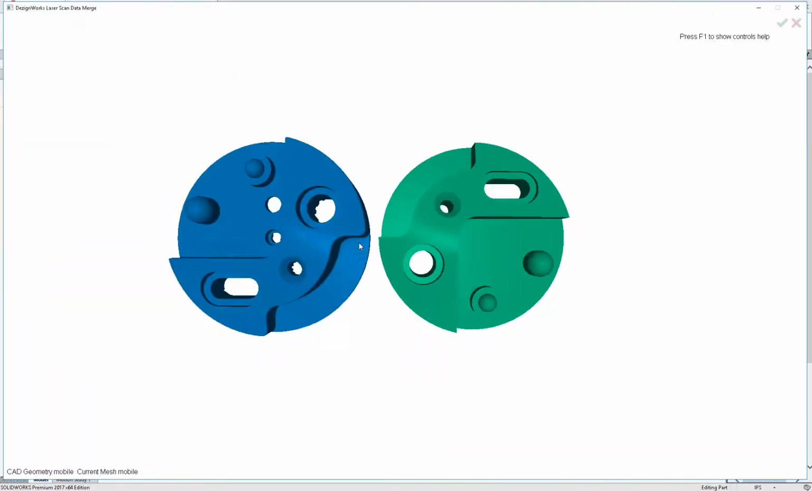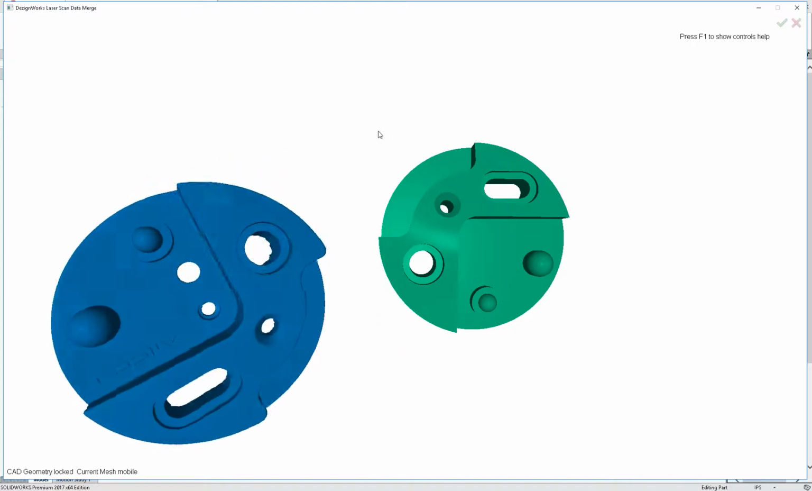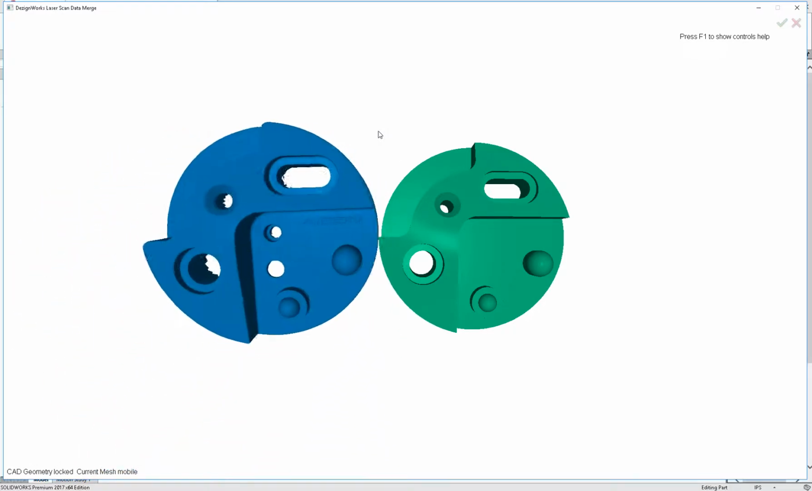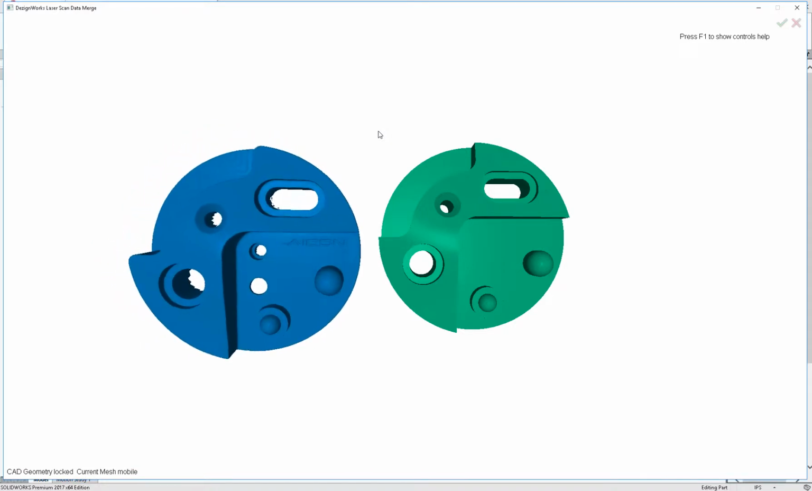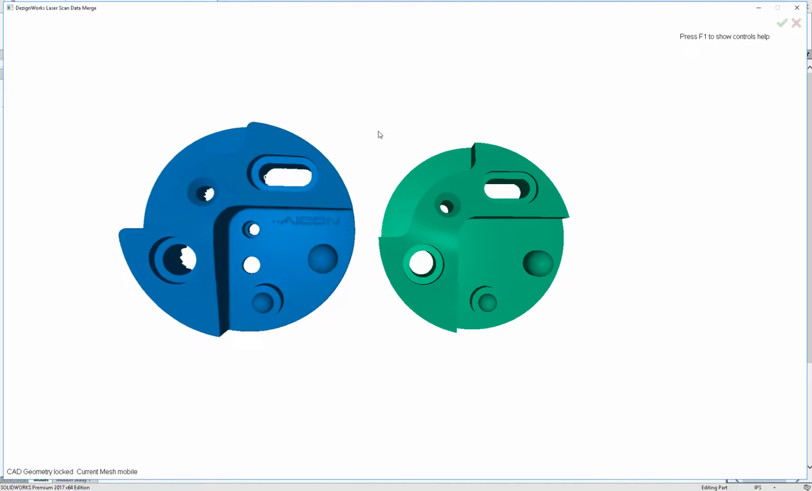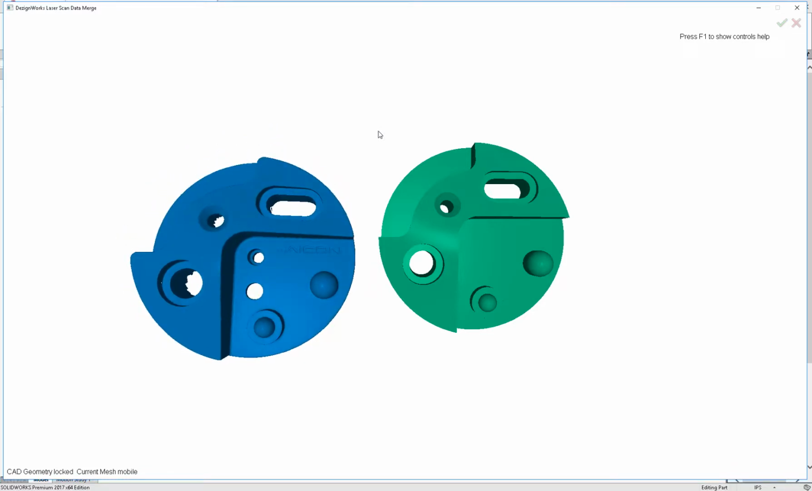So now we independently have these on our screen. You can independently rotate each one. So I'm going to hit the 1 key and rotate the model on the left. This is the scan part. And the one on the right is our native Solidworks model. So you can move them all independently. So we're going to get them somewhere close. Now we're going to assist the best fit mathematics.